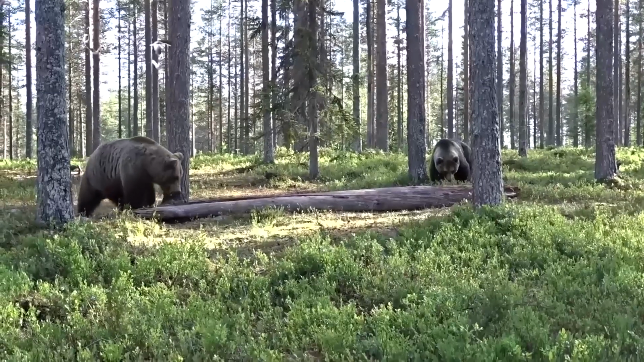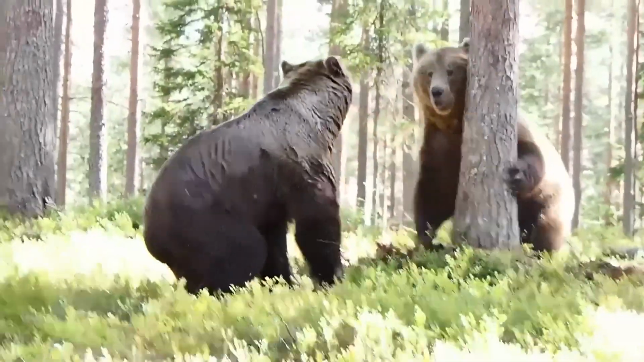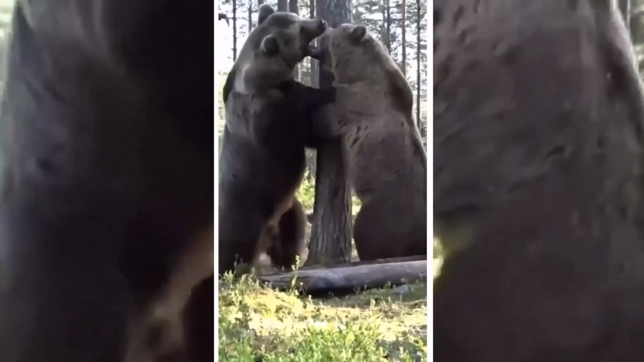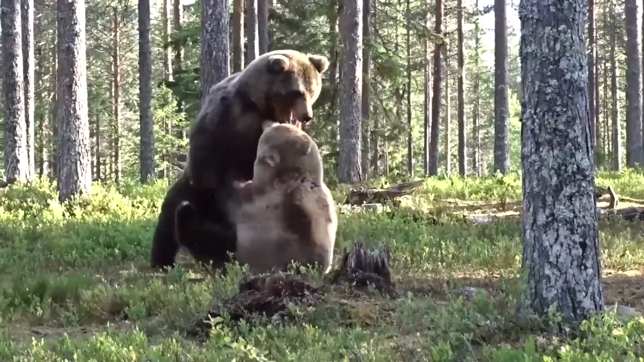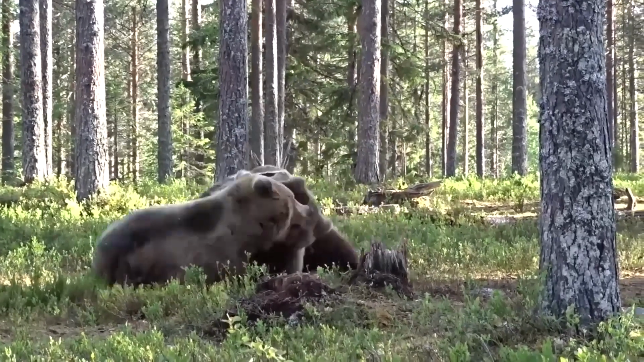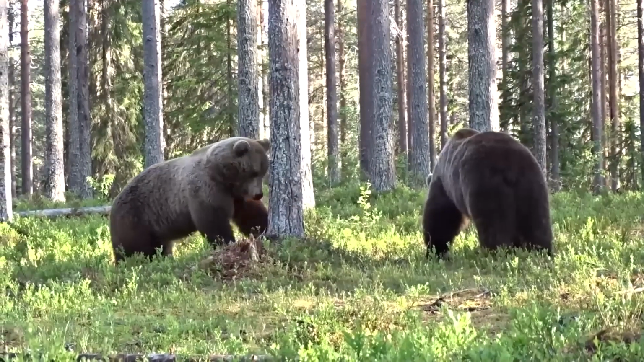Recently, a trail camera recorded an intense brawl between 2 male bears. It all started when one of the bears let out a bone-chilling snarl, warning the other bear to back off. Things quickly escalated from there, with the bears wrestling and biting each other in a wild frenzy. The fight lasted for a few minutes before they eventually went their separate ways. It was a crazy scene that happened deep in the heart of the woods.